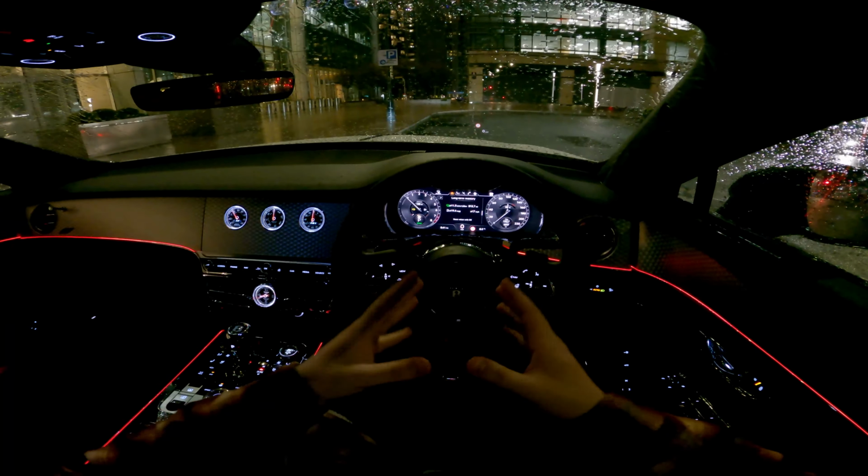I'll be doing a POV drive of this beautiful Bentley Flying Spur Hybrid around London. I will be talking to you about the car as we drive through this lovely British evening. It just started to rain, so this video turned upside down, but hey, we'll see what we can achieve tonight. But I'm sure we can go for a cruise. I'll talk to you about this lovely Bentley, and yeah, we'll go from there.